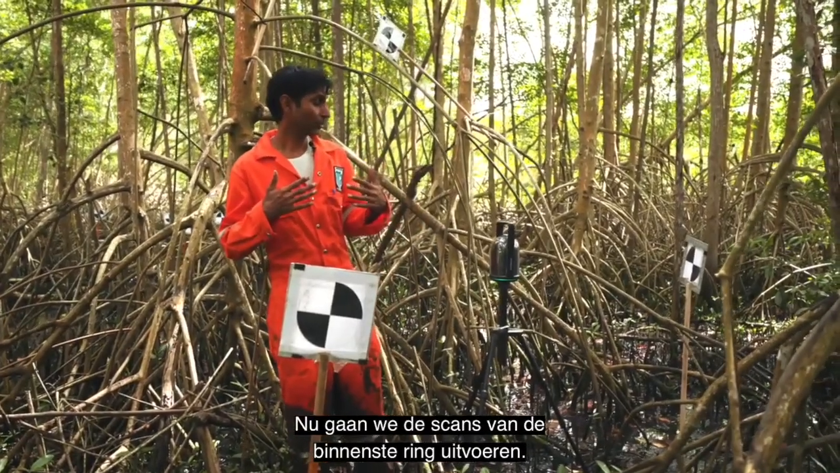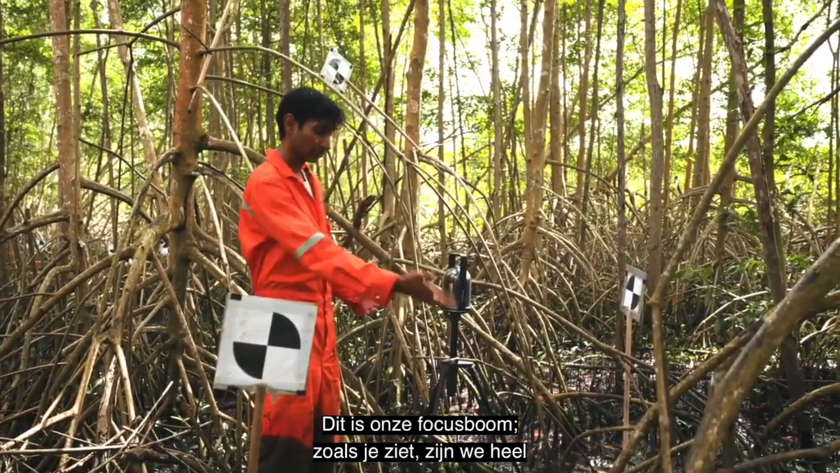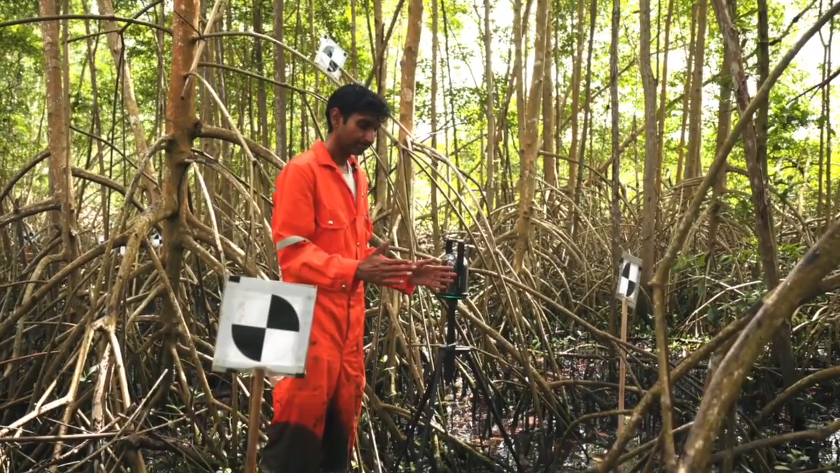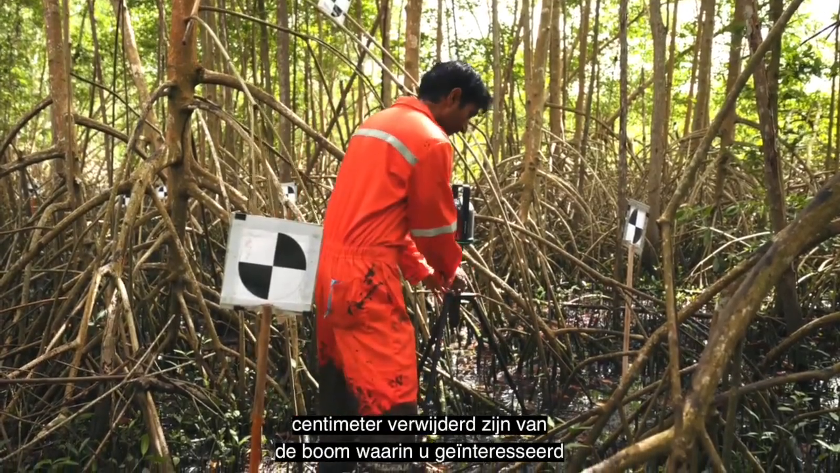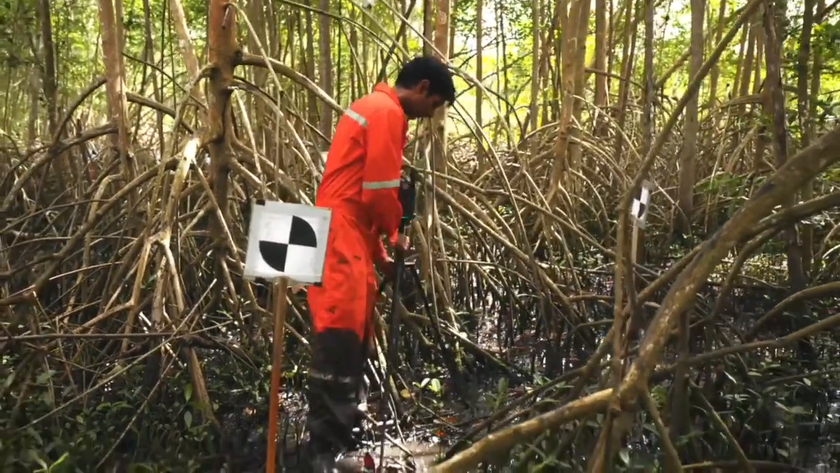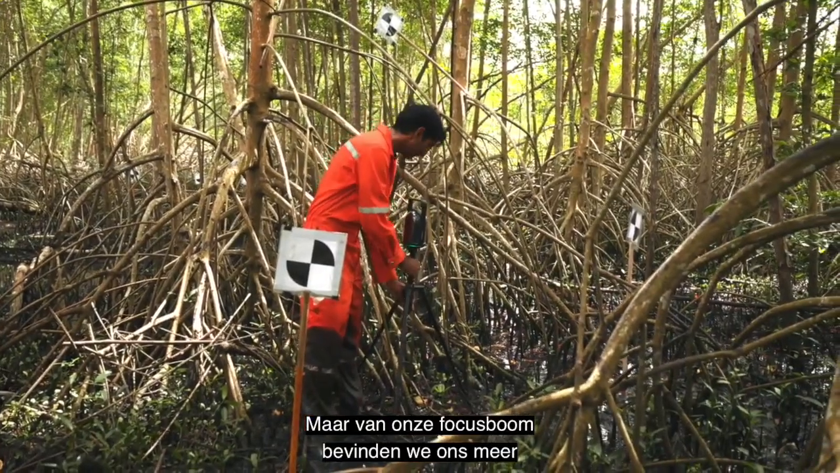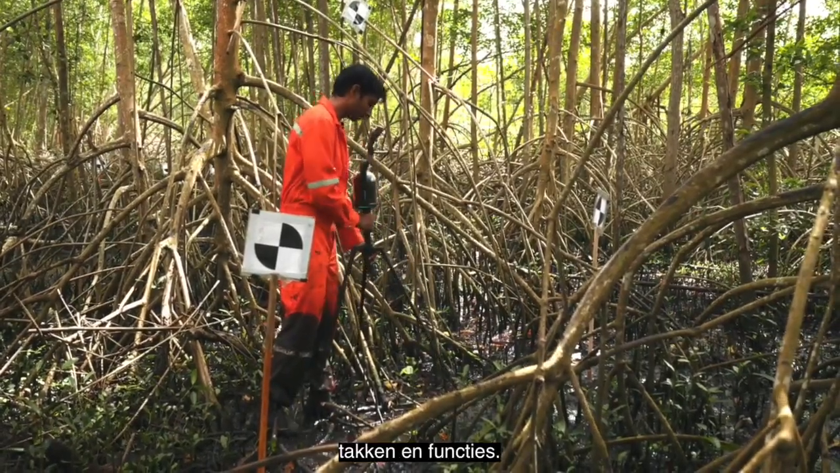So now we're going to do the inner ring scans. So this is our focus tree. See, we're very close to the roots. Something to remember is that the scanner cannot pick up data within 50 centimeters. So you have to be at least 50 centimeters away from your tree of interest, your focus tree. We are very close to these, but these are irrelevant because they're not our focus tree. But our focus tree, we are more than 50 centimeters away from all of the elements, the roots, branches, and trunks.